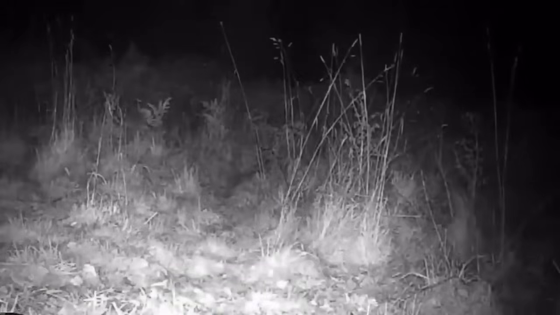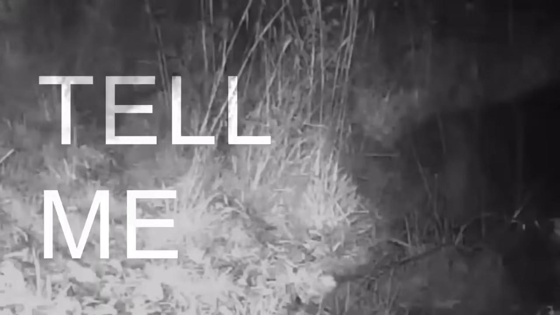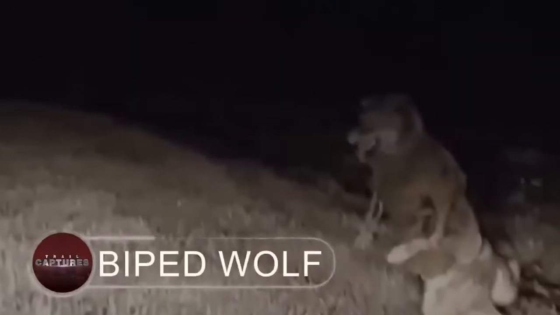A second identical creature was seen on video, most likely excavating on the forest's ground. It appears to have limbs and legs similar to the rumored Bigfoot. So, is that video footage of a Bigfoot? Or do you have a better explanation? Tell me, please.